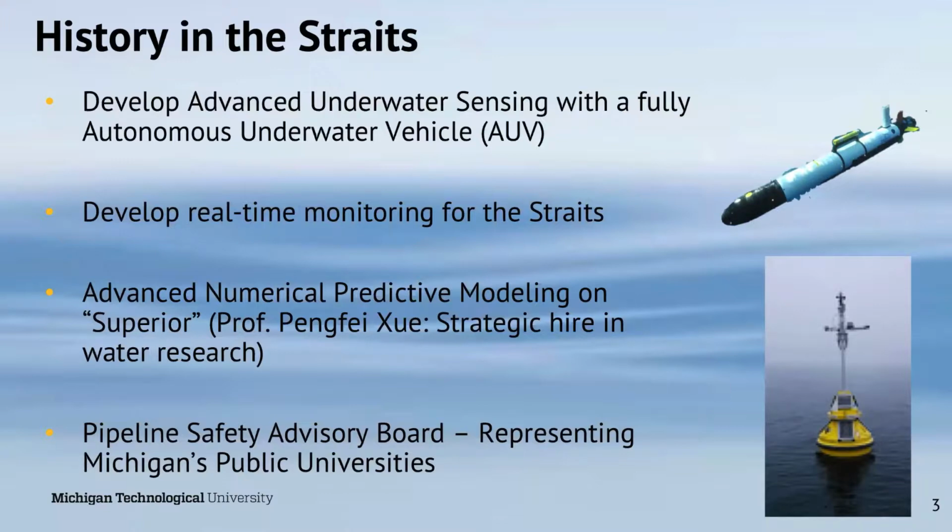Concurrent with that, with the creation of the Great Lakes Research Center here in 2012, the university added at its own expense a supercomputing cluster and essentially 6 new faculty hires devoted to water research. The university takes the health of the Great Lakes very seriously.